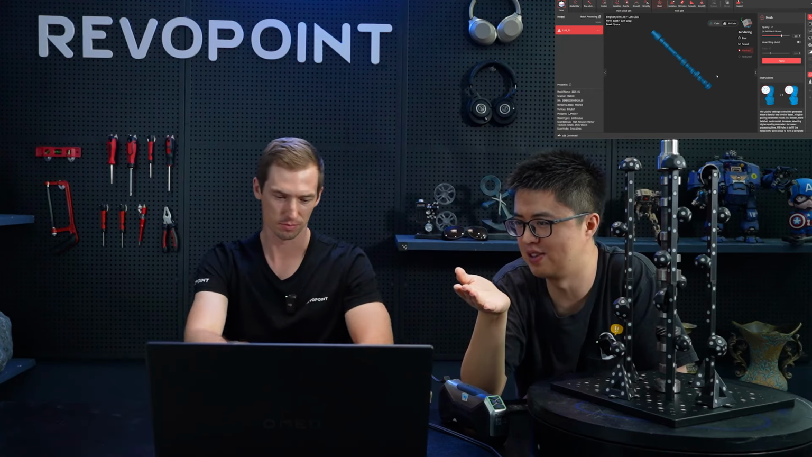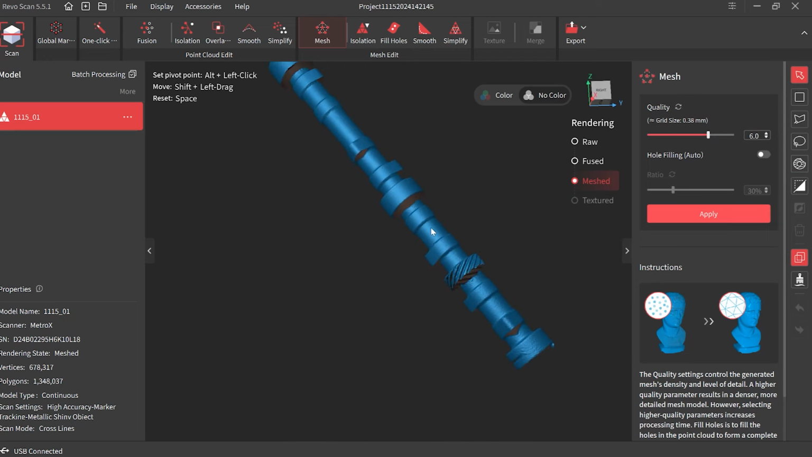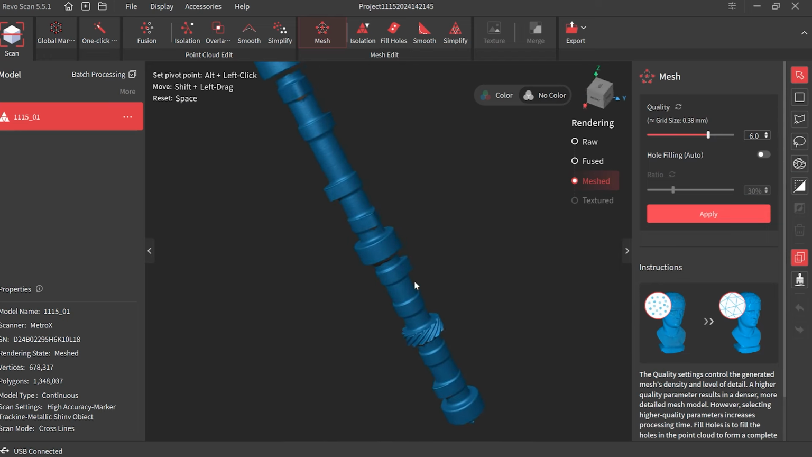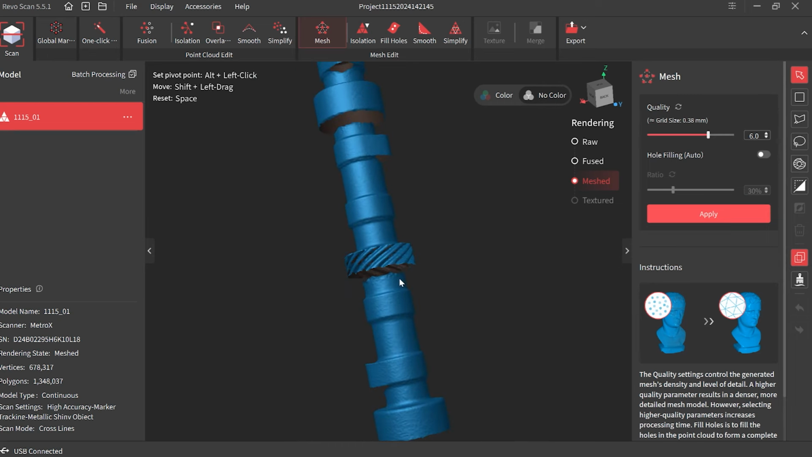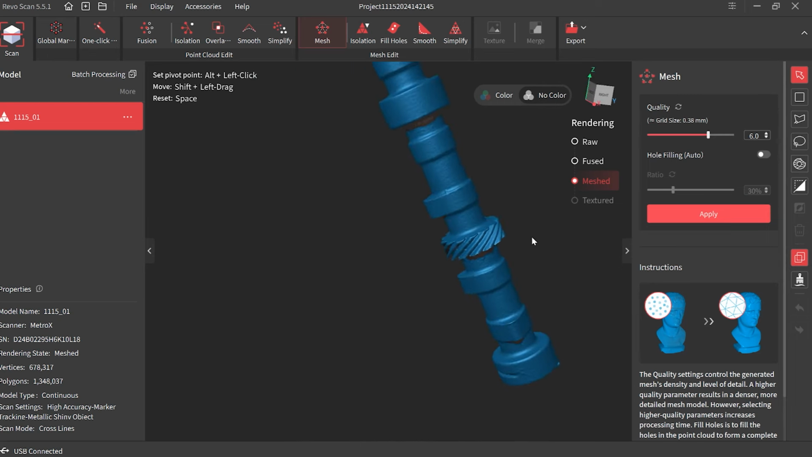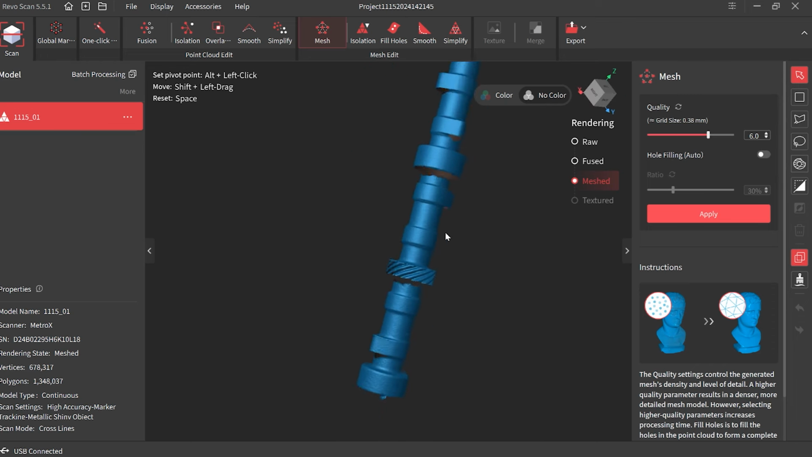I'll rate it 6 out of 10 for your scan. Yeah, I mean, I'm disappointed. In general, it's a good scan, but it's just the actual gear portion of it, like there, it's showing up really nice. Pretty good. And the fact that, again, this is no spray, no markers on the actual camshaft.